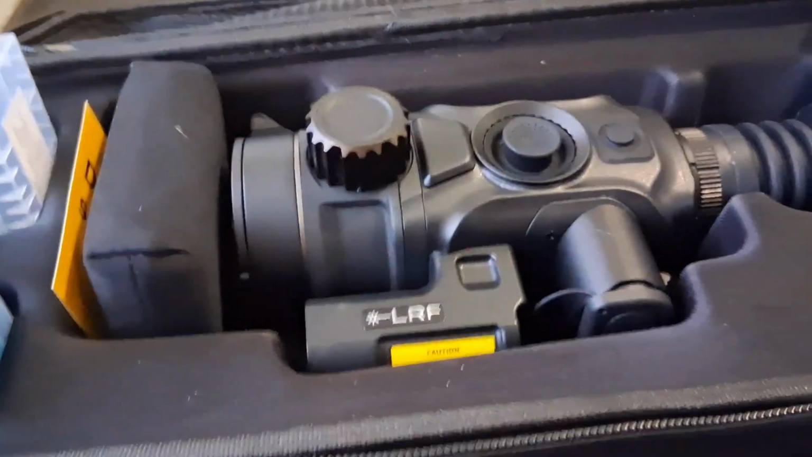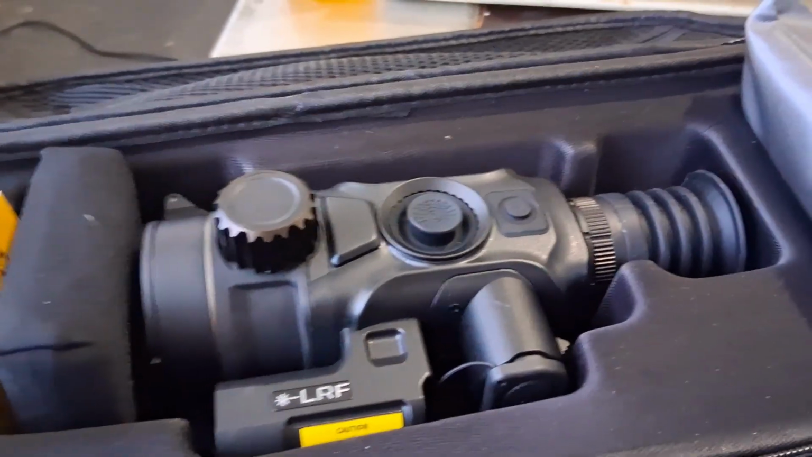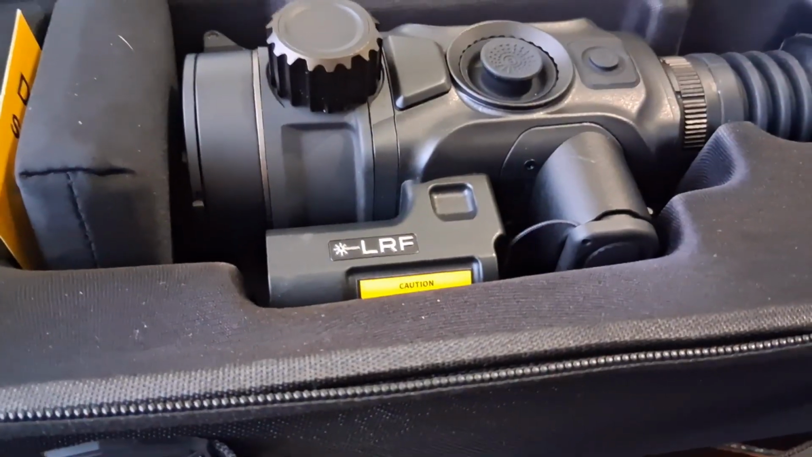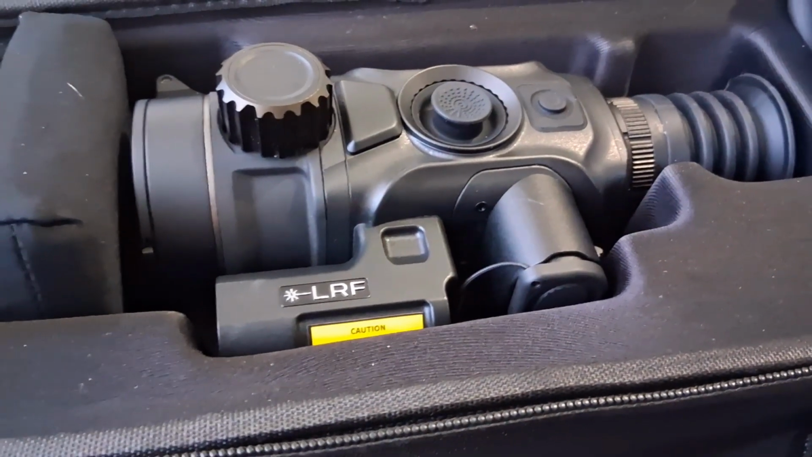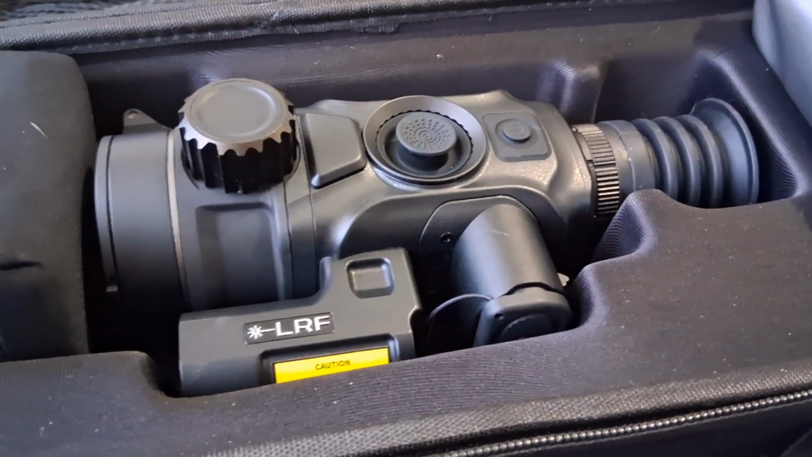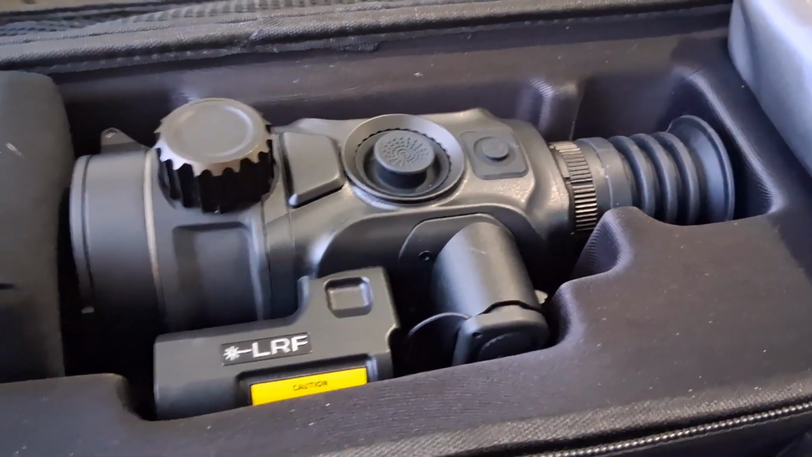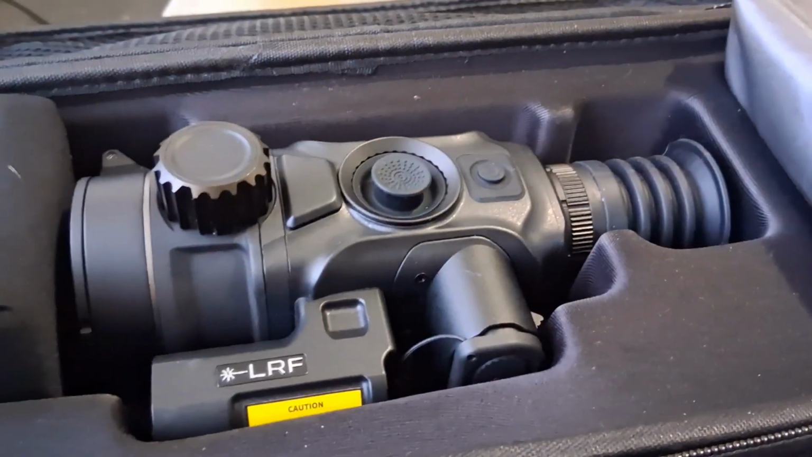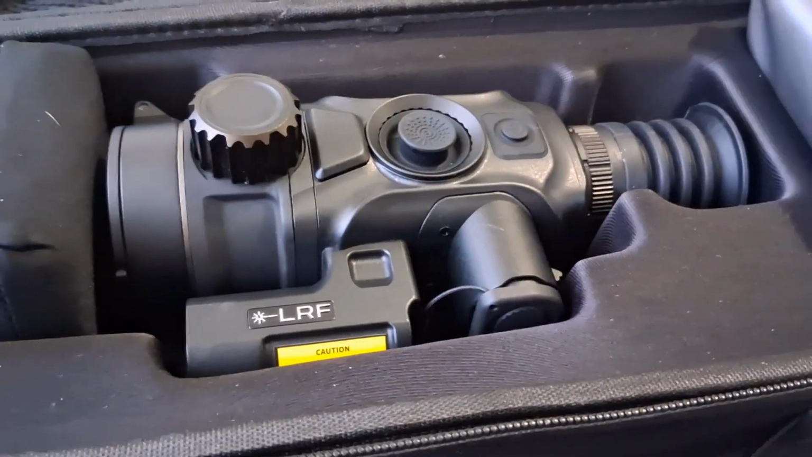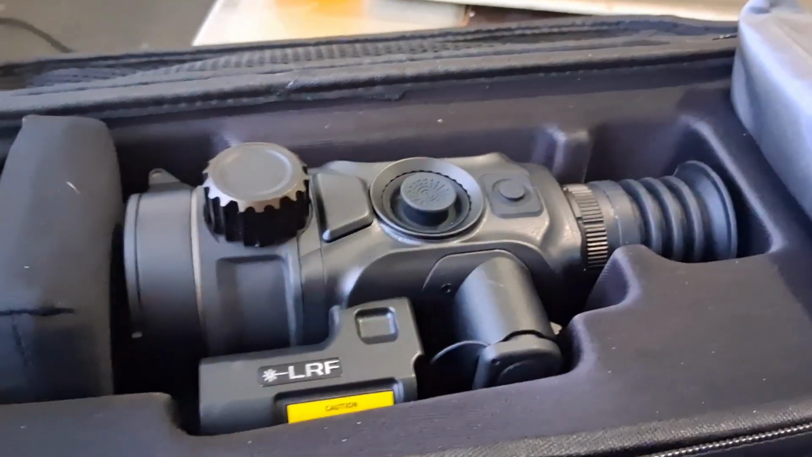In addition to those color modes, you can customize the color of your reticle, your dot, and your base background. So, for example, you can change the base background from gray to blue or green or whatever, and then you can also set the scope on golden. So your background would be blue and your thermal signatures would be golden. So it's customizable to whatever works best for your personal eyesight, like whatever heat signature catches your eye the best. So that was really cool.